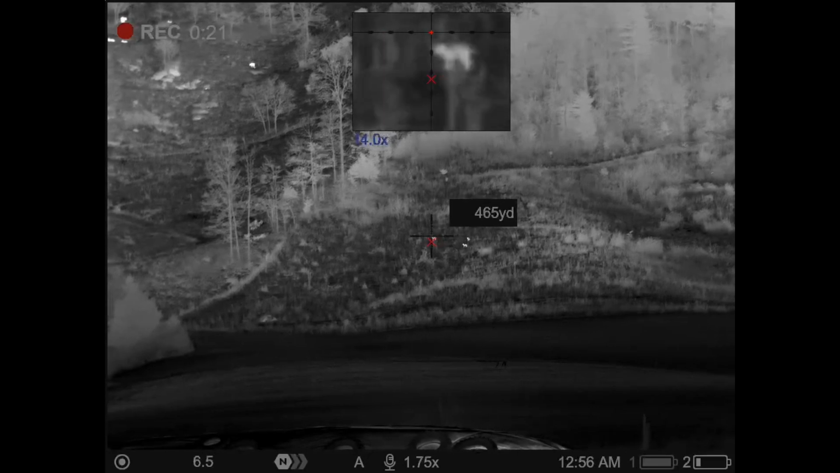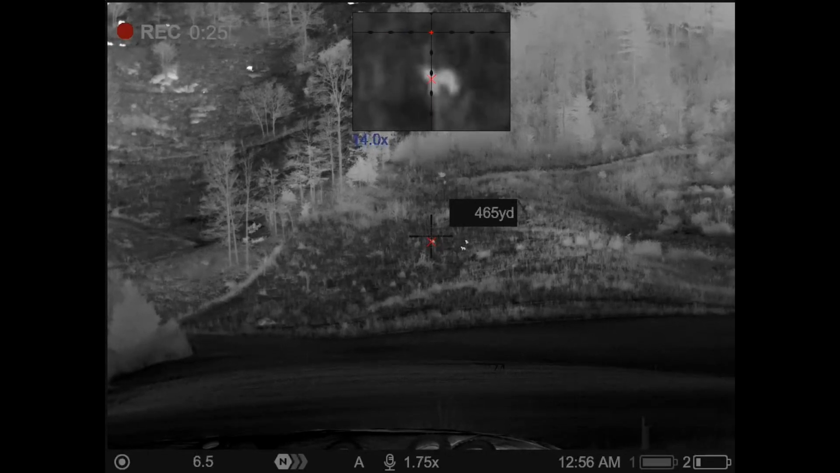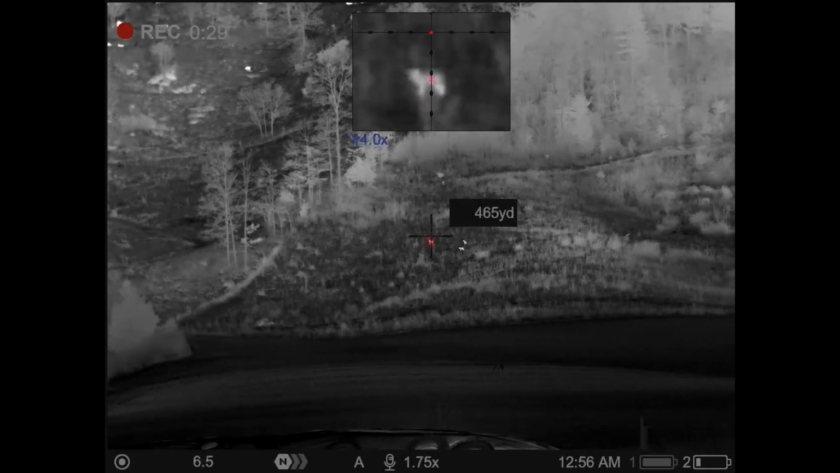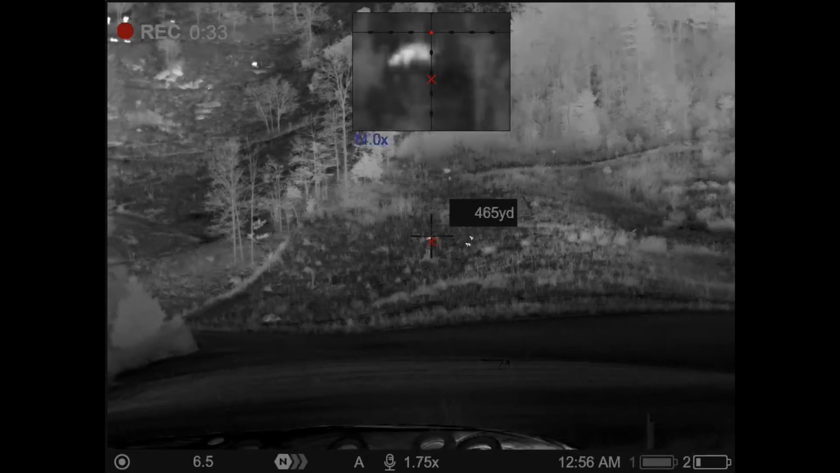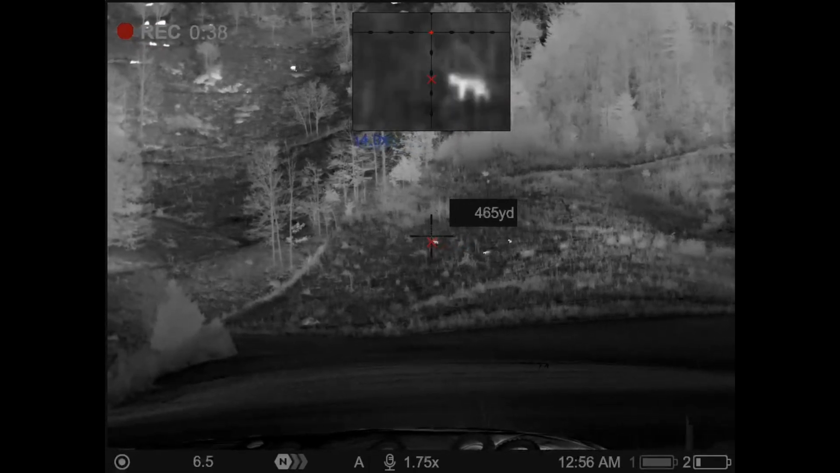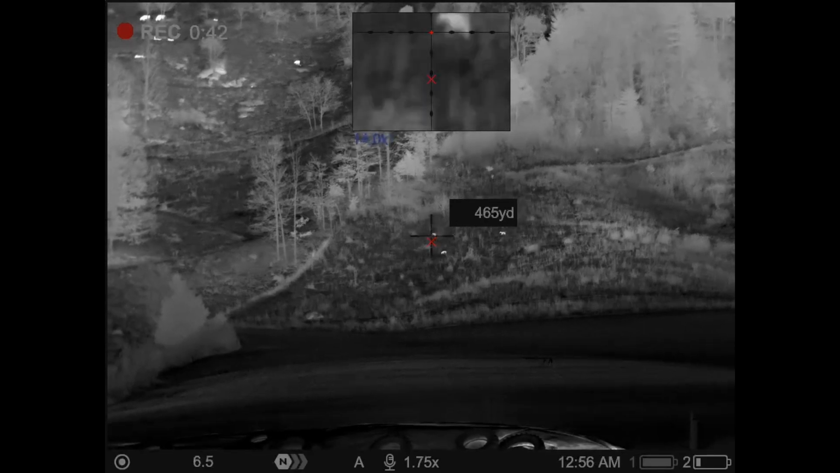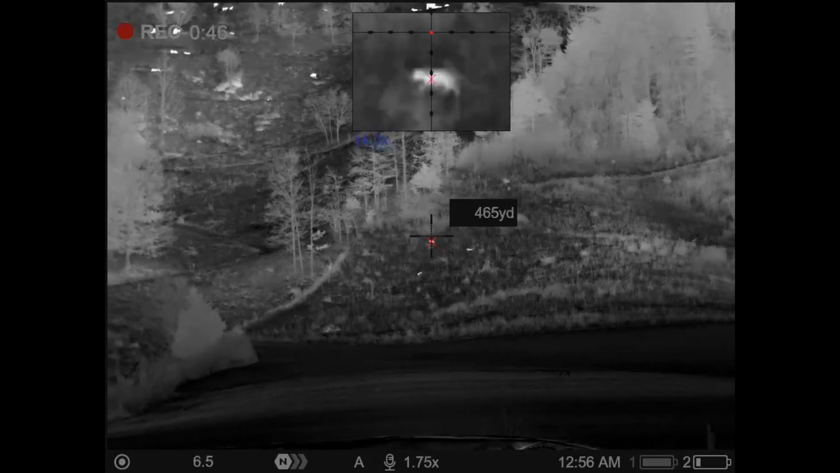I don't want to get that fence line now. I'm on the top one.